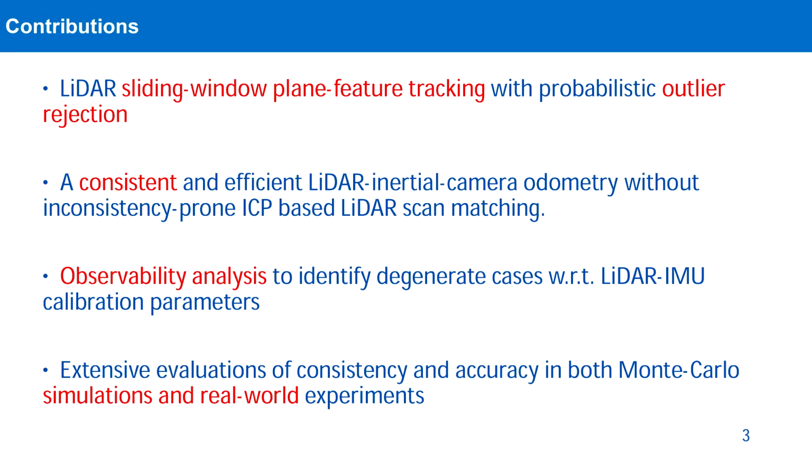The contributions can be summarized as follows. First, we propose a LiDAR sliding-window plane feature tracking method with probabilistic outlier rejection. Secondly, we develop a consistent and efficient LiDAR-Inertial-Camera odometry. In addition, we perform in-depth observability analysis to identify degenerate cases with respect to the LiDAR-IMU calibration parameters. Finally, extensive evaluations of consistency and accuracy in both Monte Carlo simulations and real-world experiments are conducted.